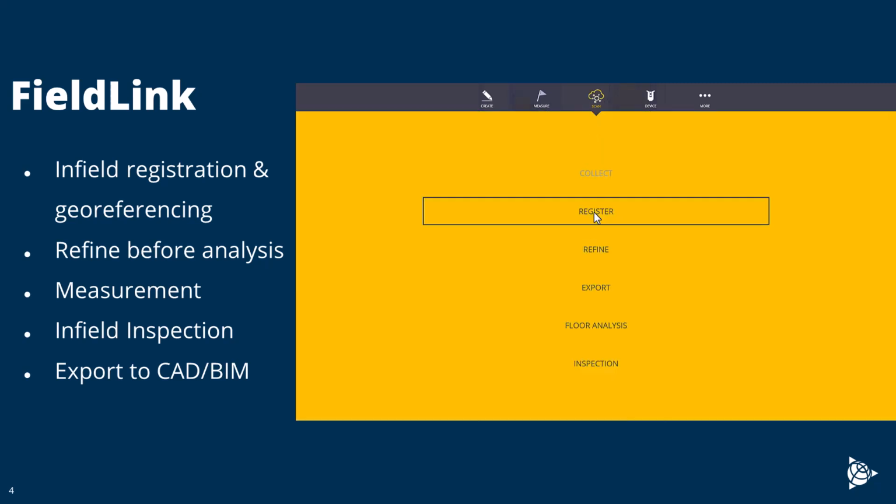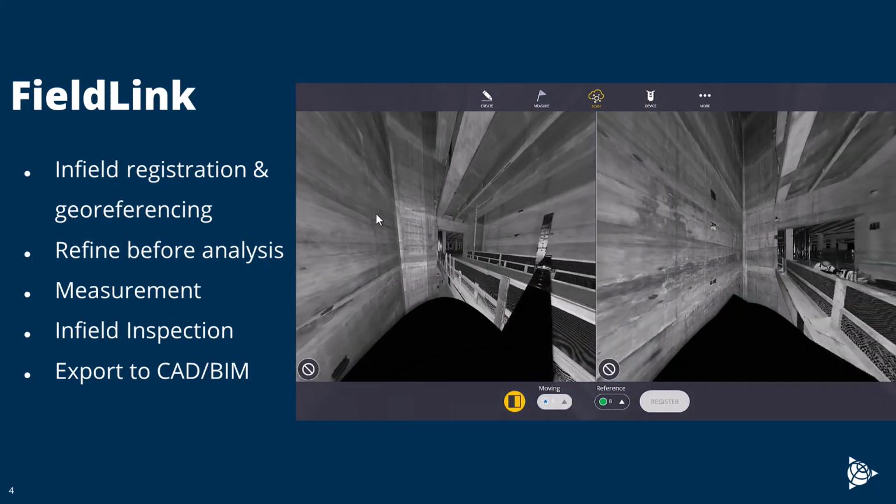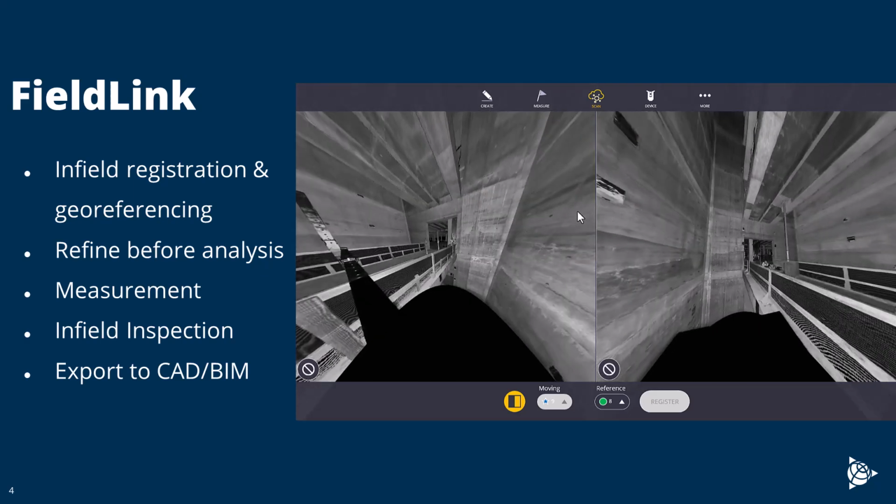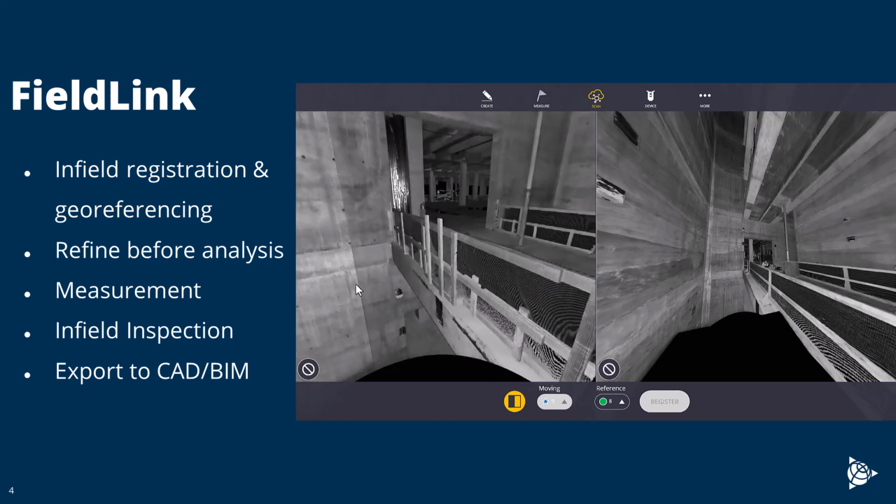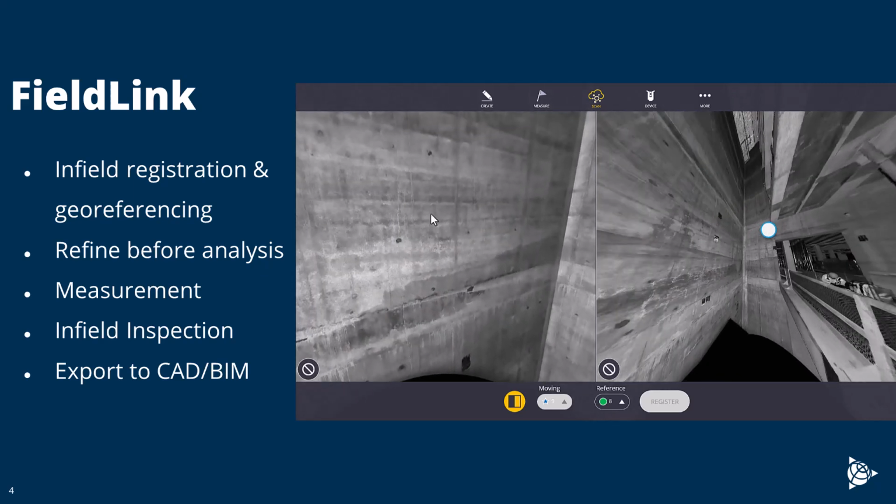But if it didn't, one of the other tools we can use is a split view. And that'll allow me to see, here's from scan 9, here's from scan 8, corresponding points that are close. I'm going to select here, and then find something over here too.